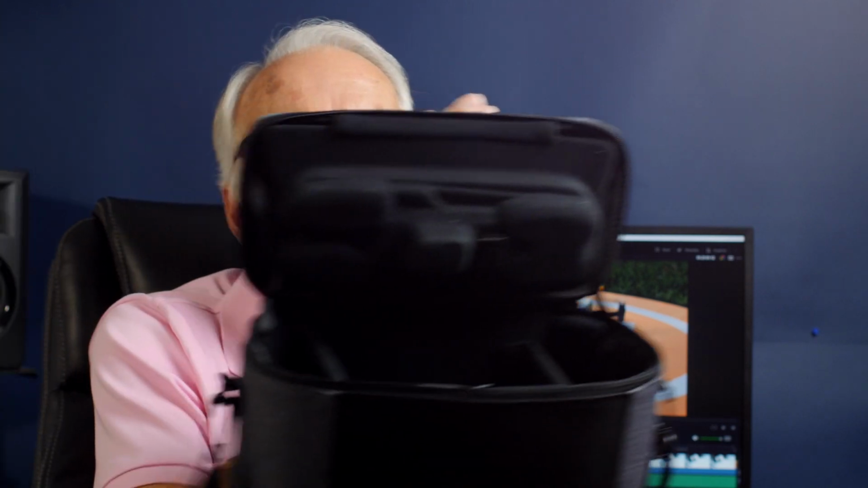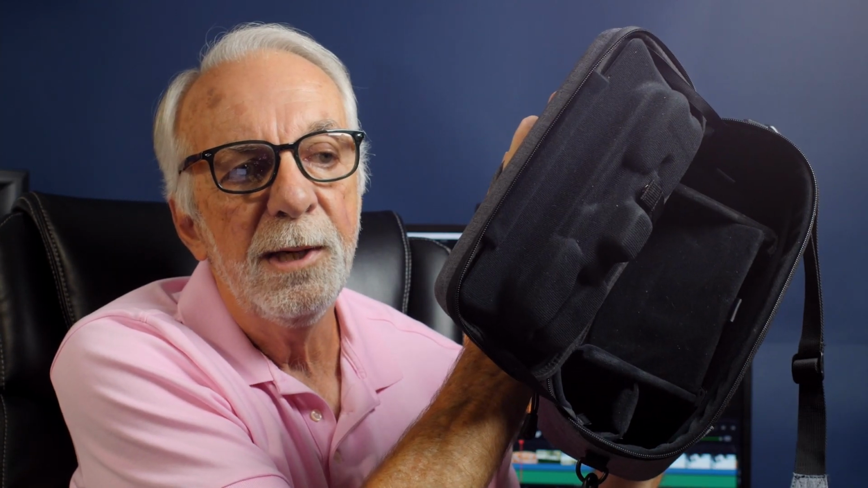You also get an adapter for your tablet to go on the controller so it fits well. You get international adapters if you're traveling. And you get this multi-port charger that I'll also talk about in another minute. And on top of all that, you get a very nice carrying case to carry all this stuff in. So that's a lot of product for $1,900.